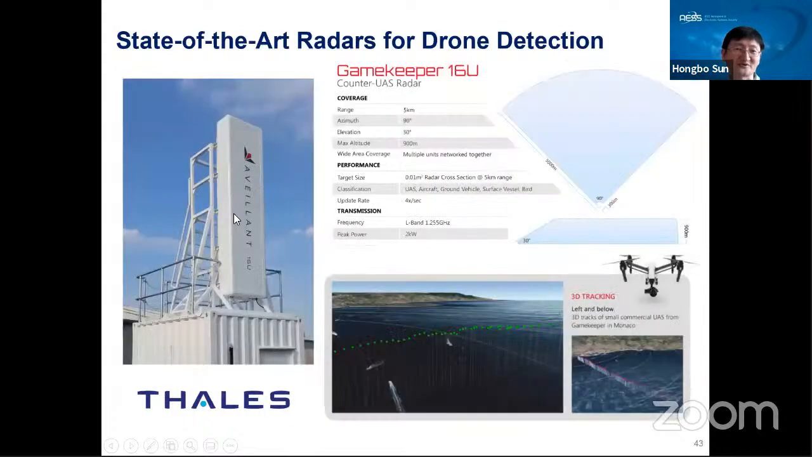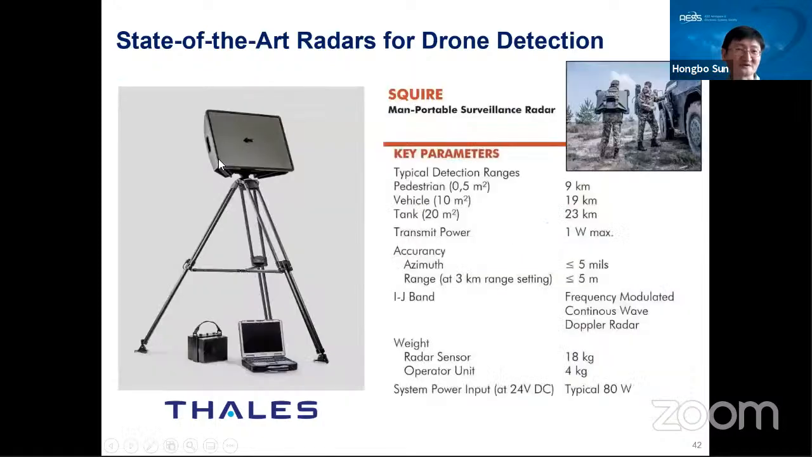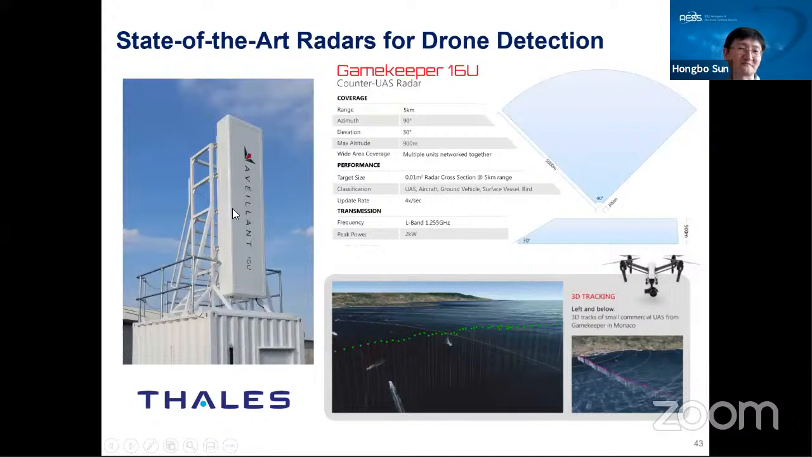Radar, and Talos had another product for long-range drone detection. This radar is different from this one. In this one, as you see in the video, the radar does not need to mechanically scan to cover a wide area. In this radar system, they use MIMO array technology, so the radar beam can cover a wide area. The radar beam can scan electronically, not mechanically.